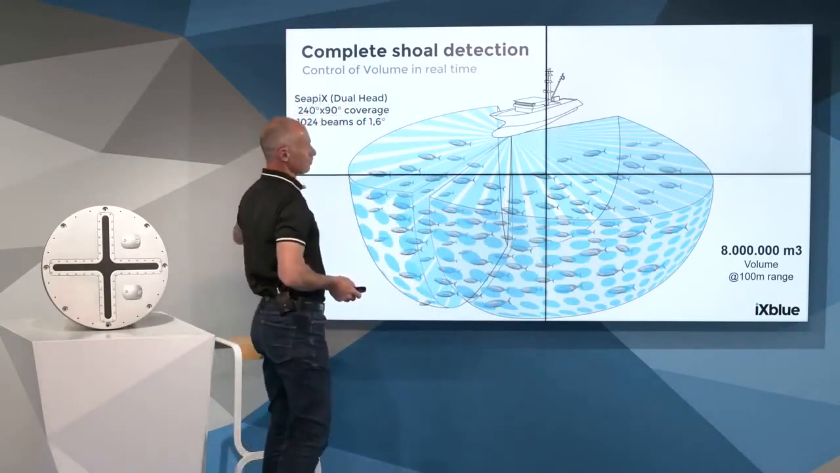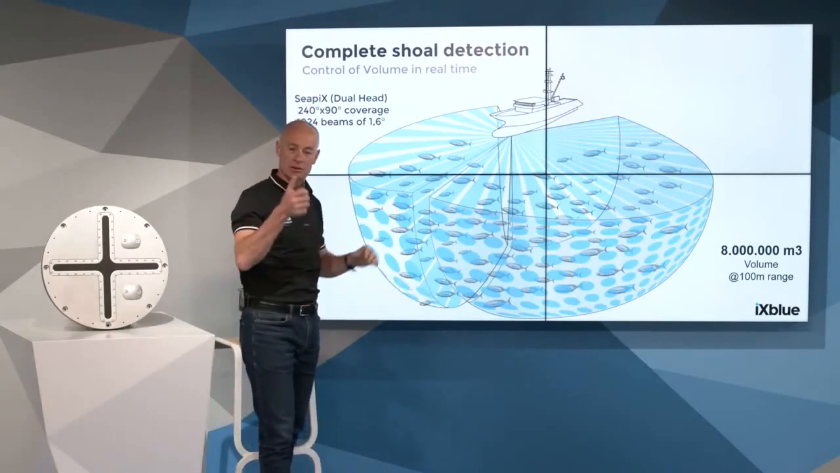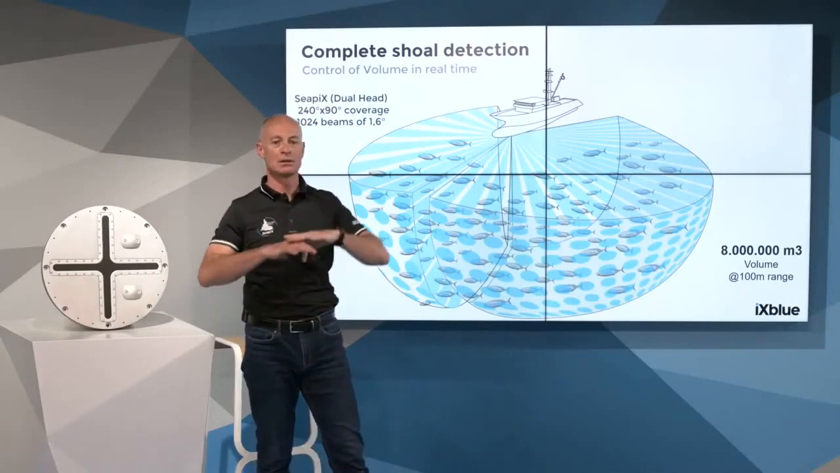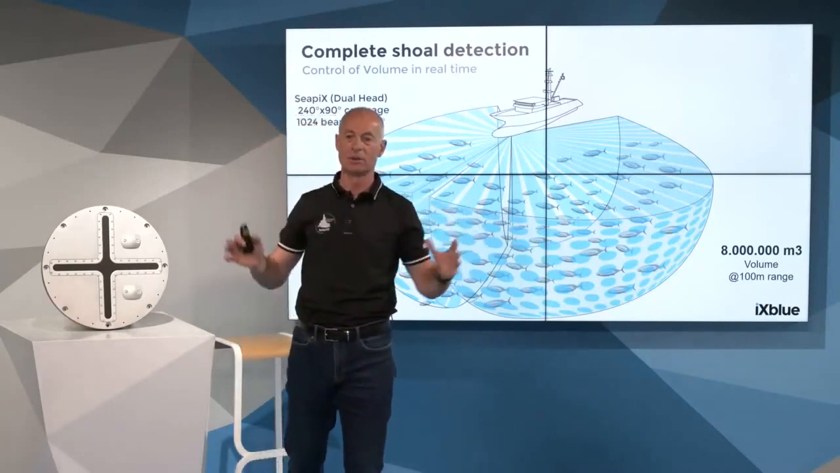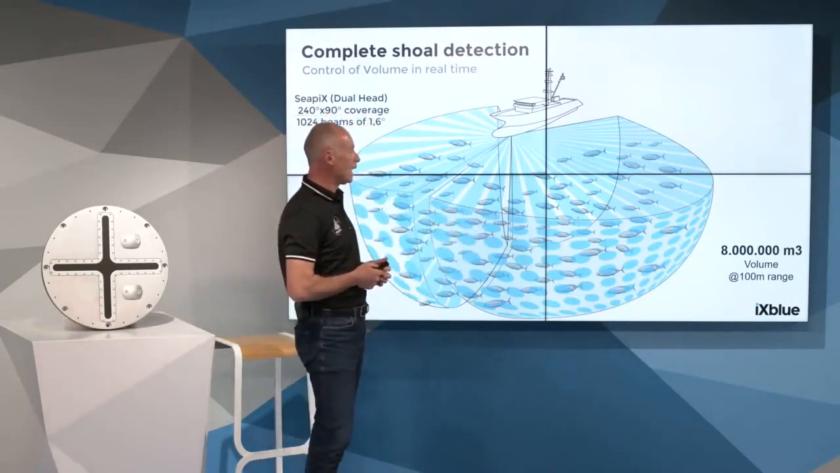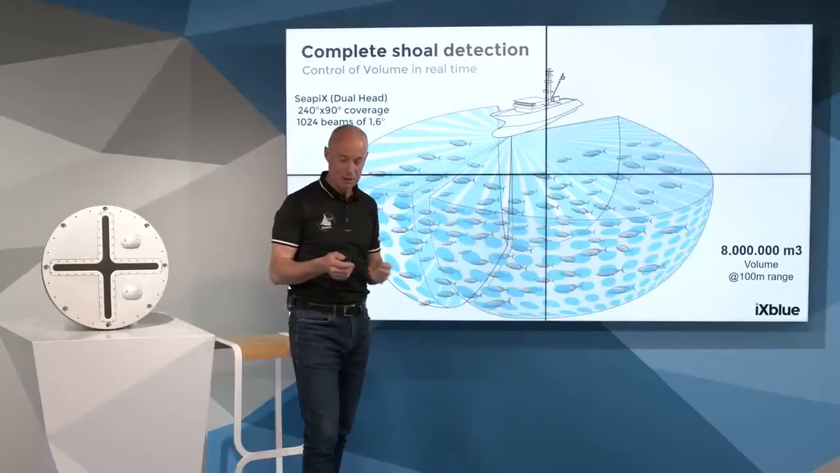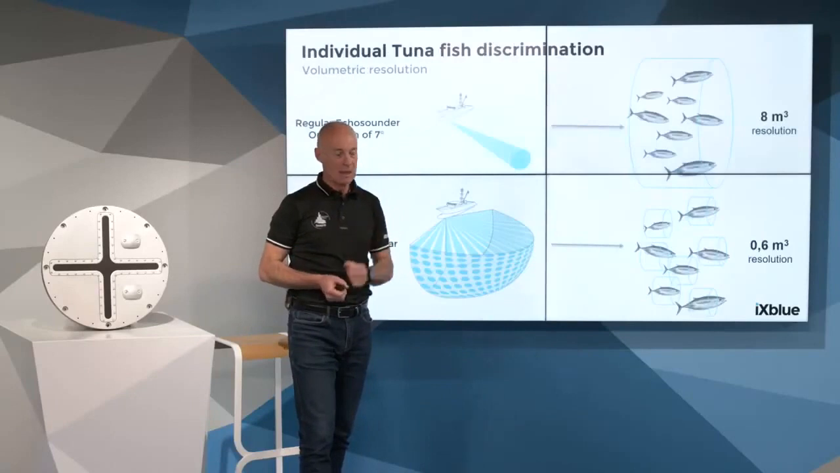That is a technical point. Number one, we have to keep wide control of what is going on around the vessel. There is another point, which is the resolution, as I said. Point number two is resolution.